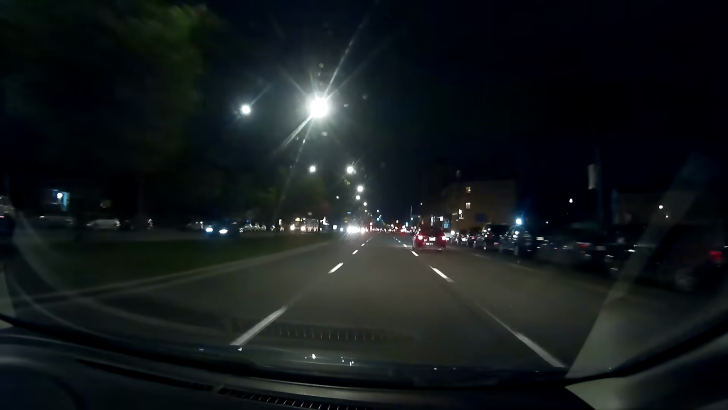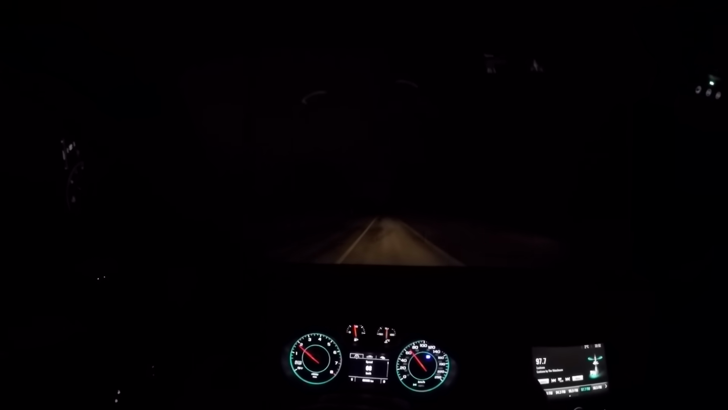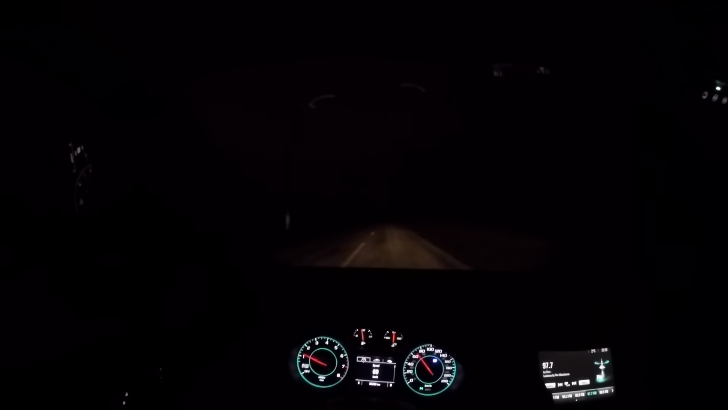Two other crucial factors in night driving are fatigue and alcohol consumption. Try not to drive for too long stretches at night. Since we tend to get more tired at night, coupled with the fact that there are less users on the road, we tend to be less alert, so that makes it more likely that we fall asleep.